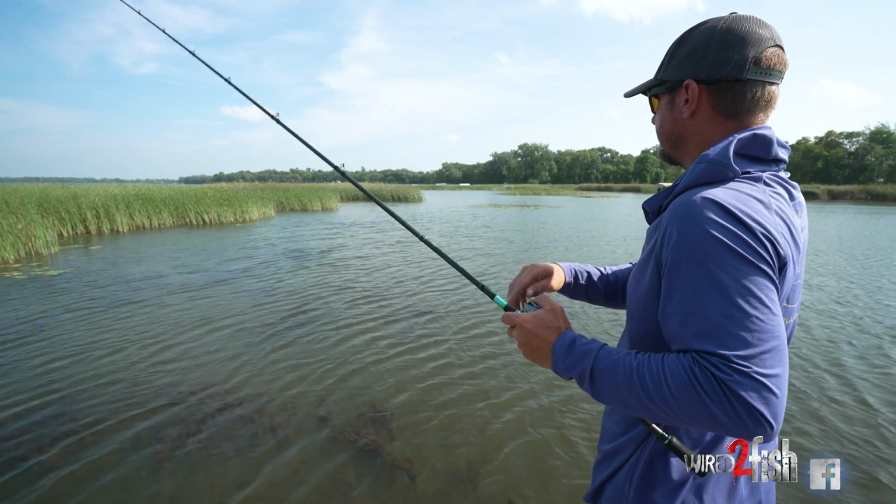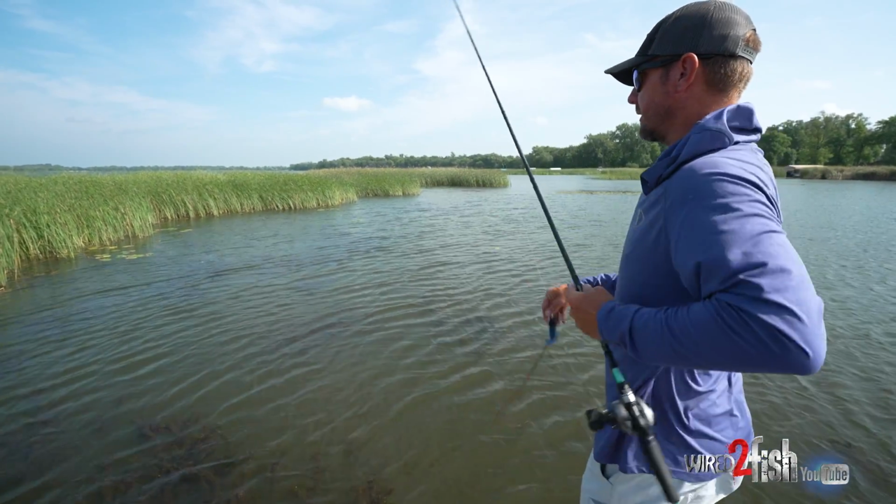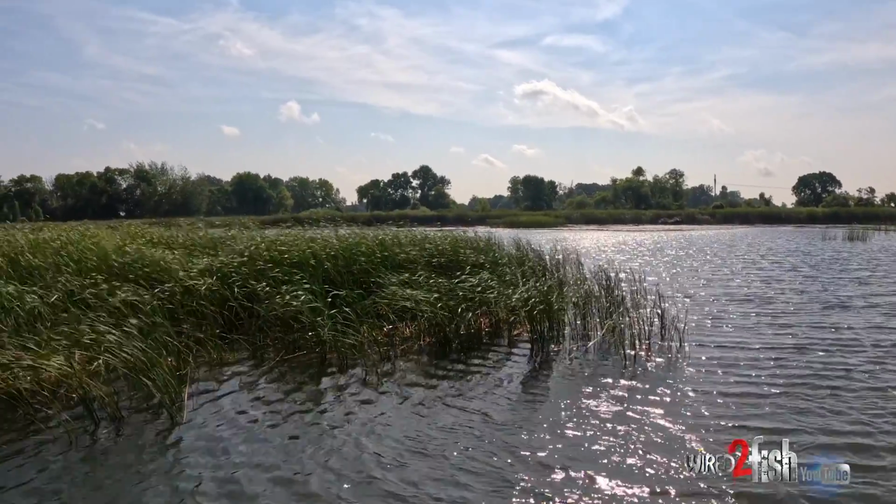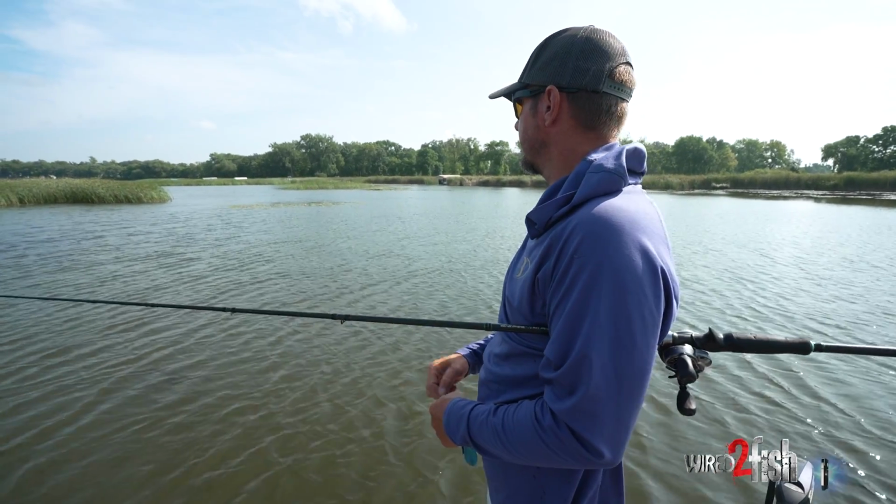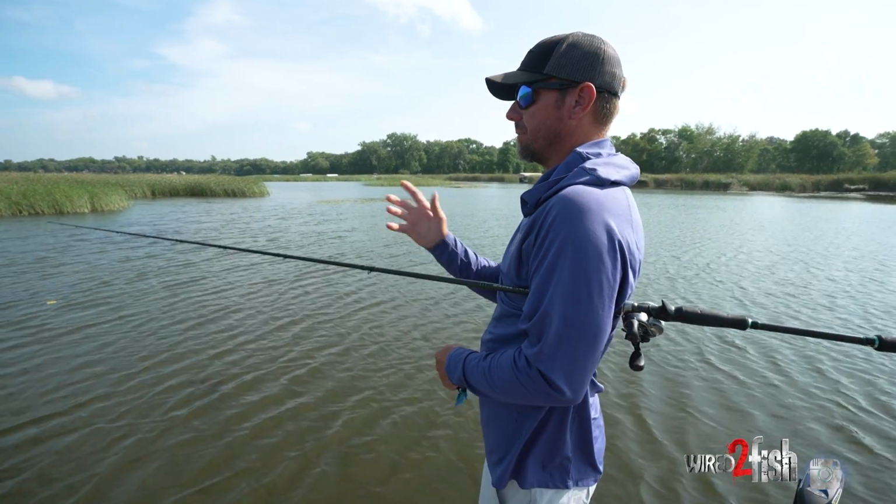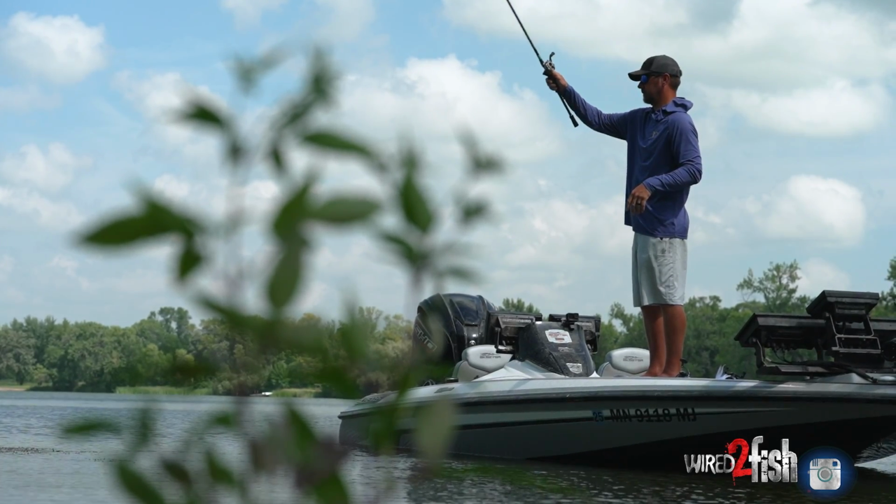So what I look for when I'm flipping or punching this heavier cover, it's kind of like the same approach as offshore. Isolation is key, in my opinion. This is an island here, so it's isolated off the bank, and we have grass out in front. We have a mixture of a lot of things. We have pads. This looks like some coontail or some milfoil maybe. We have hard bottom. That's a huge key. That's probably the biggest key, honestly, with the isolation and hard bottom. We have hard bottom out in front of them, leading out into the deeper water. And then I'll break it down inside of that when I get up.